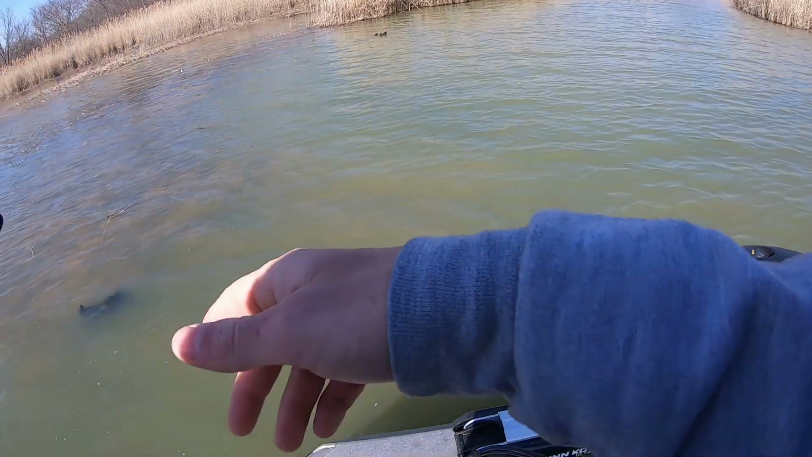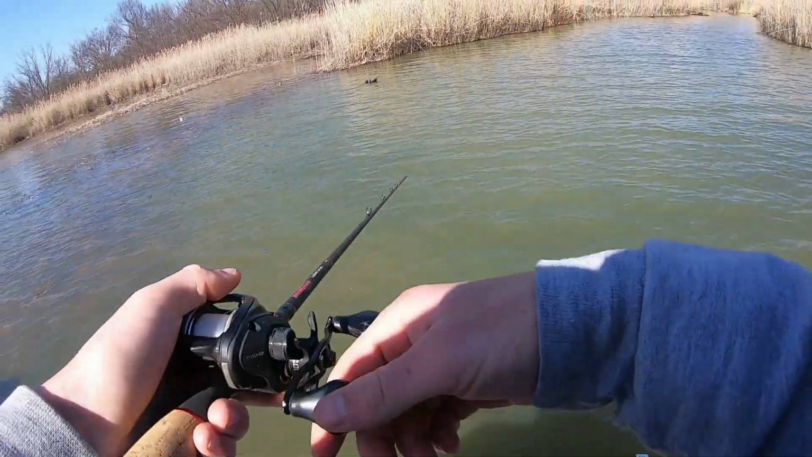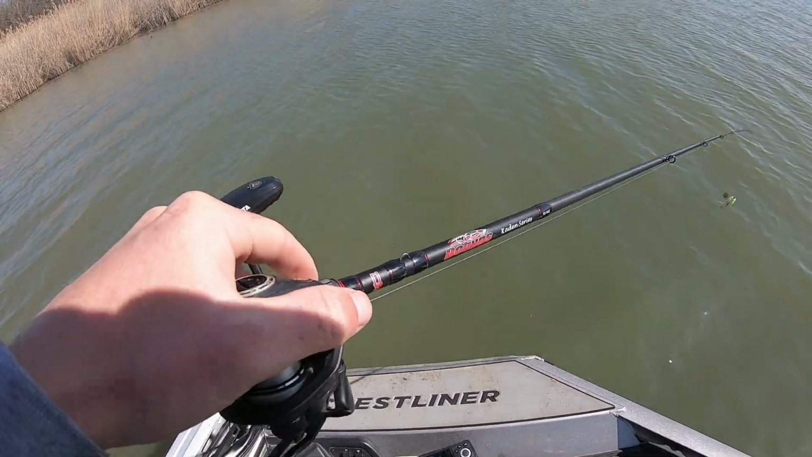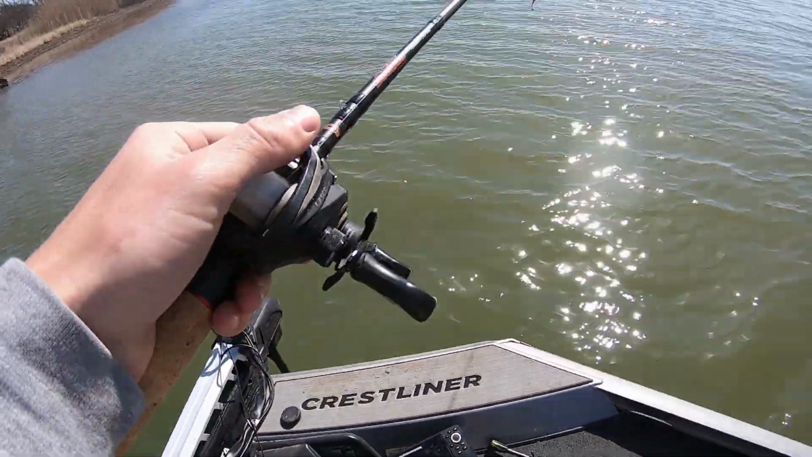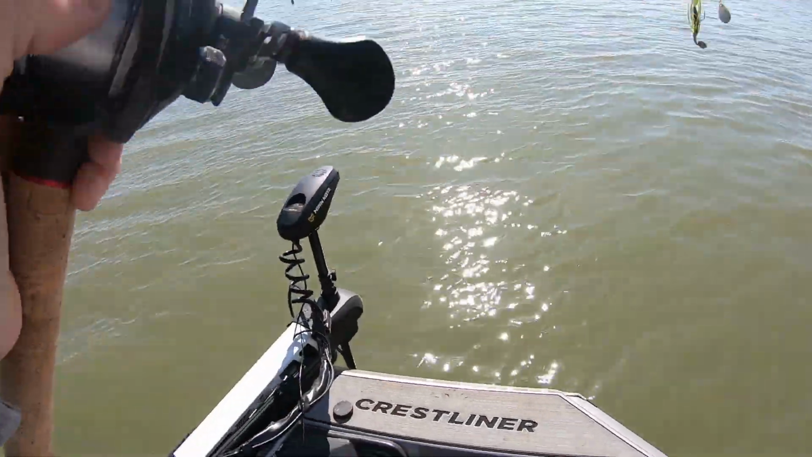Should be really close to seeing some fish up here in this secondary stuff, some of the shallower, what I'd consider big fish spawning areas. Secondary main lake stuff, small creek edges, and I don't think they're quite here yet.